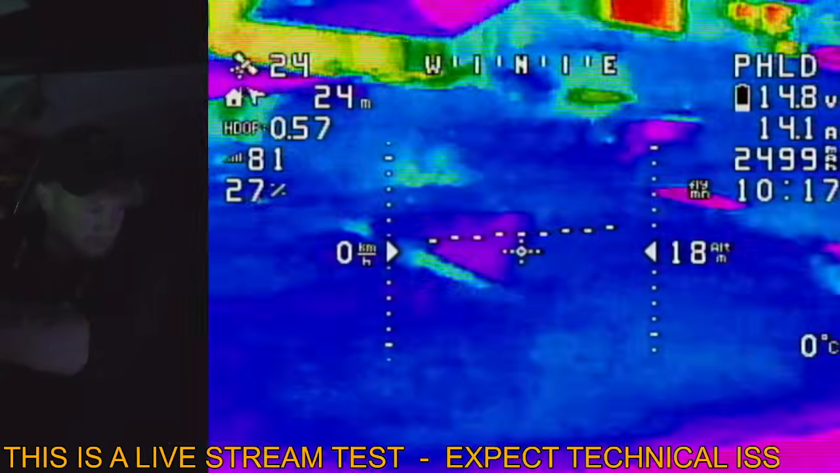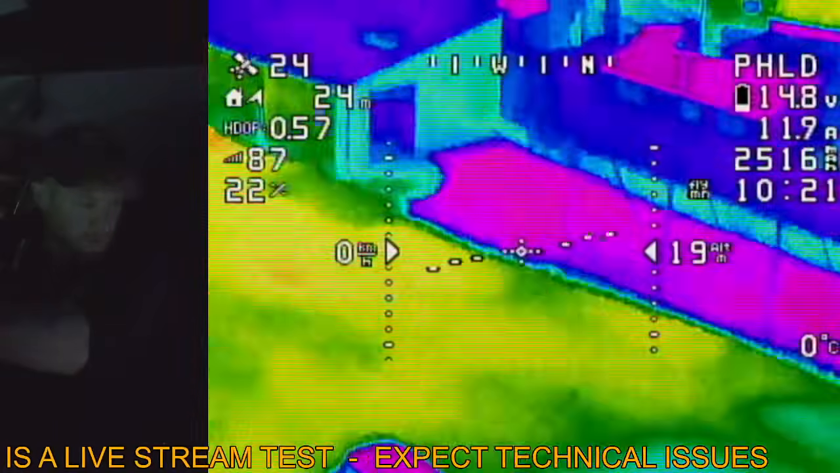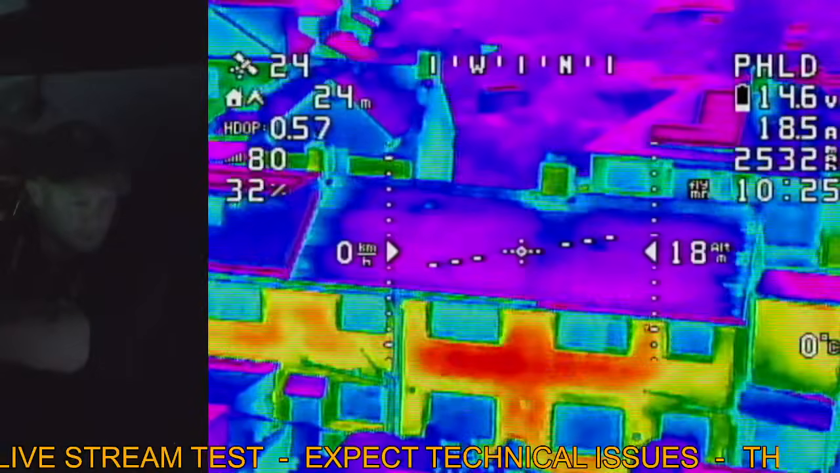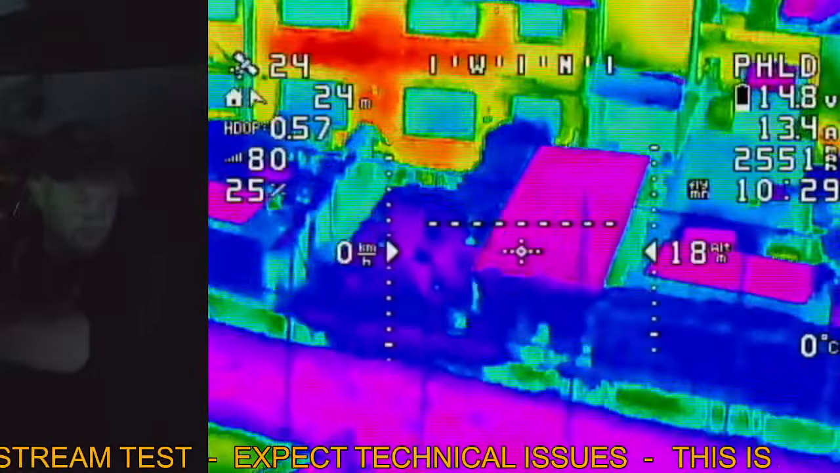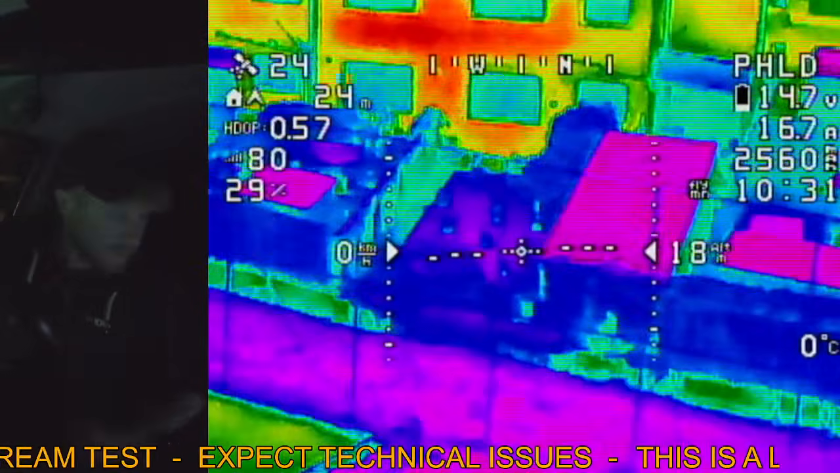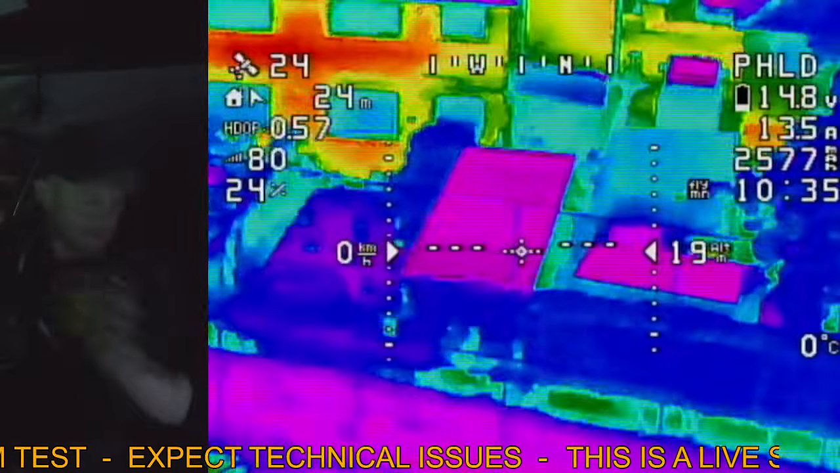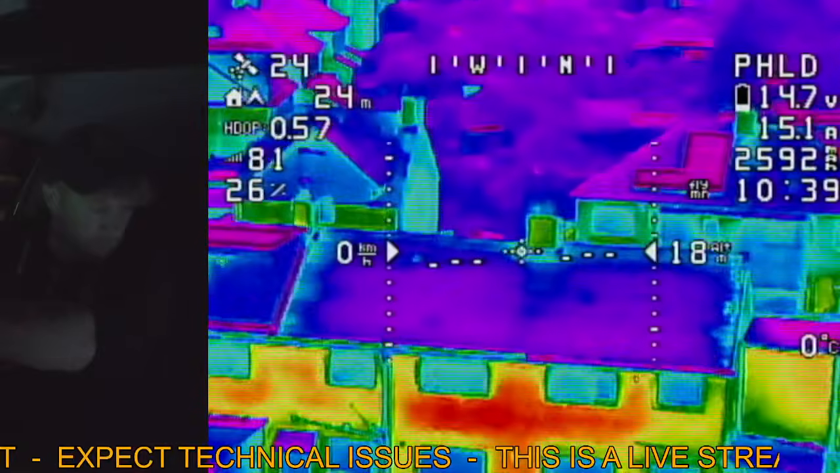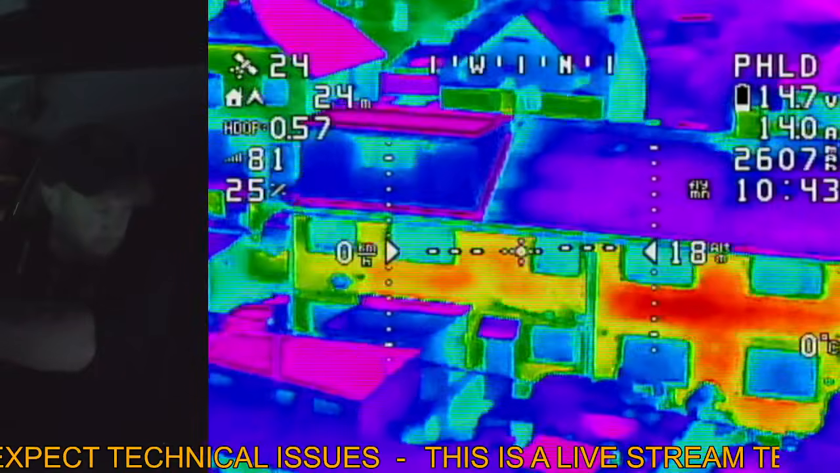My battery's getting low already. So the only thing with this drone is the battery that I've got at the moment, it's not the ideal battery. It's quite a small battery. I need to get a bigger one. Problem is, bigger batteries are just money, and whenever I've got spare money, I like to buy new toys. Buying batteries is like buying petrol. It's just not very exciting. But I would like to get a bigger battery for this, so I can fly for more than 10 minutes at a time. But it's still interesting.